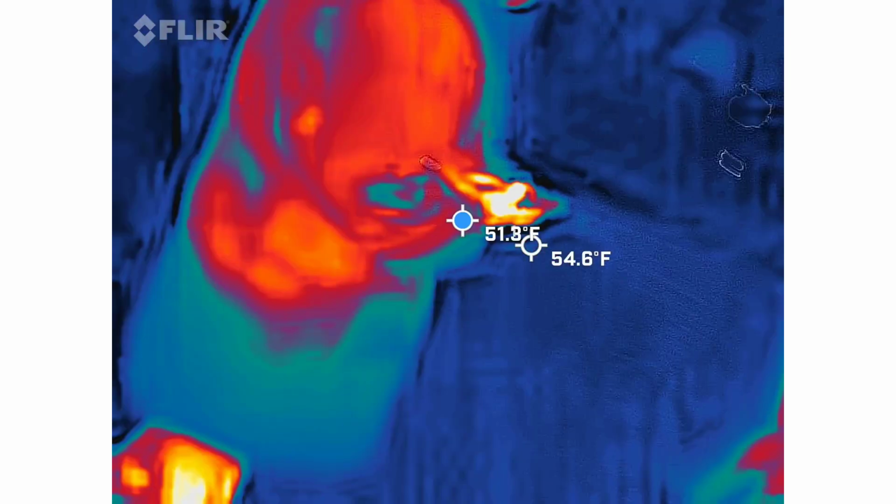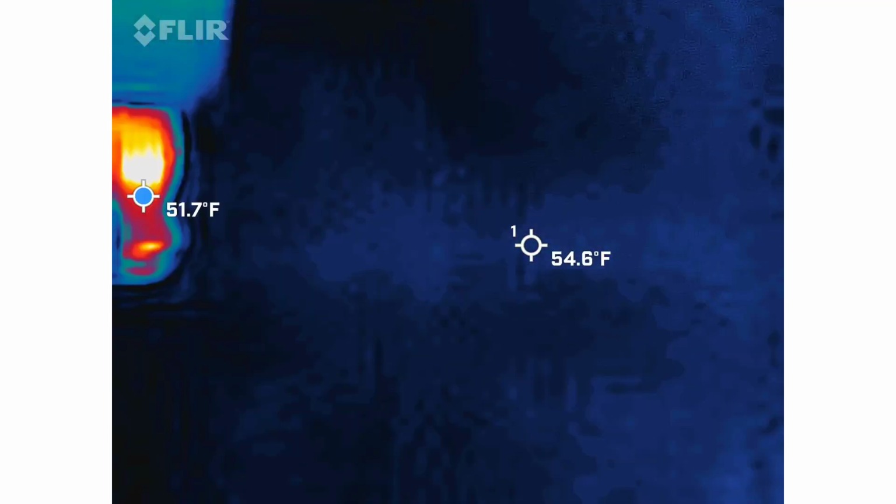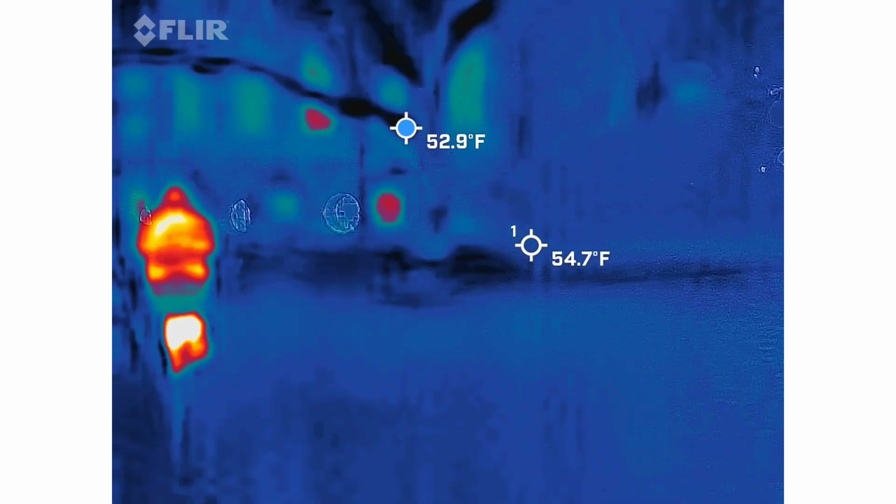Anything weird coming out of you? No. Okay. We're going to give her a minute to work with the temperature, and then we'll wrap this party up, and then we'll get you guys to your lift.